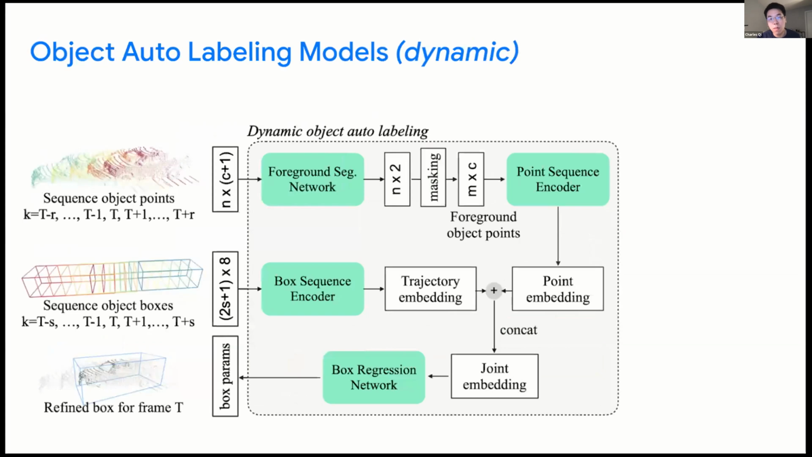For dynamic objects, the object track points are not aligned because we don't know the inherent motion between the frames of the object. So we take a sliding window approach to refine each frame separately. For a given frame T, the inputs are the sequence of object points from the nearby frames, as well as the sequence of boxes. Because the boxes are smaller in terms of data footprint, we can have a larger temporal context for the box sequence. Then we have two branches to encode the point features and box features before merging them to refine the box for the center frame.